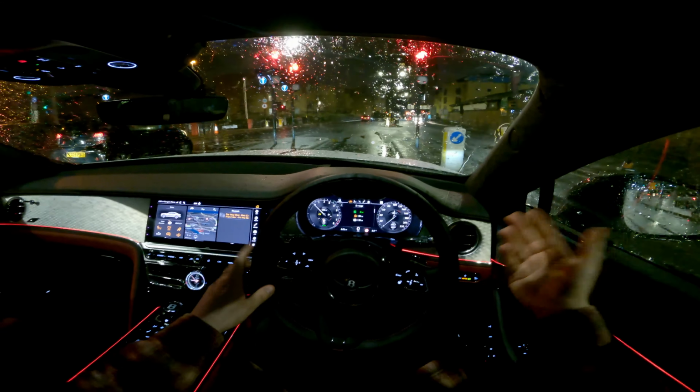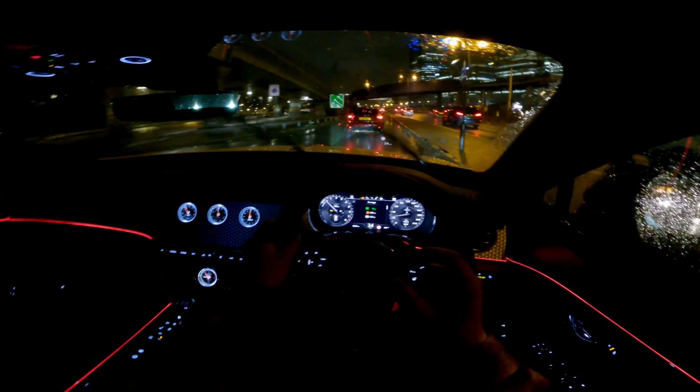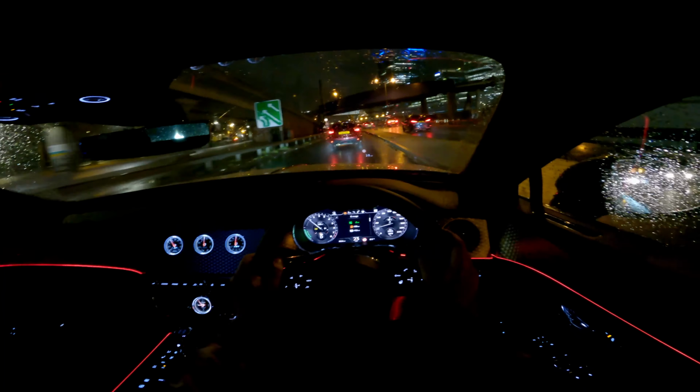So yeah, it's a lovely, lovely thing. And because of course it's a Flying Spur and a Bentley, because all Bentleys are very good with sound. This barely makes any sound on the motorway or any sort of road. The only thing you can hear are the tire noises, because it's running on 22, I believe, inch rims with gigantic tires and very low profile. So that's something you need to keep in mind if you do hear any sort of noise.